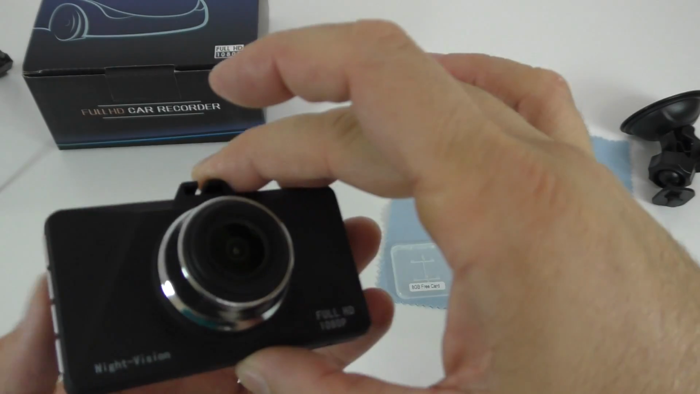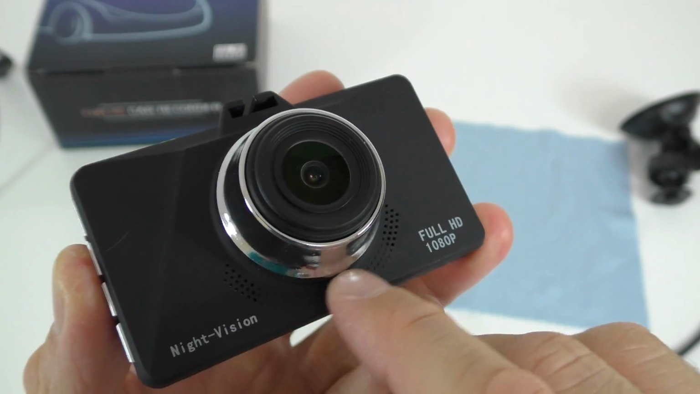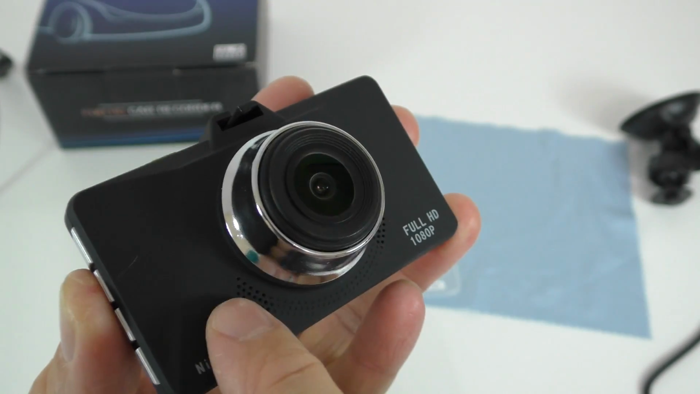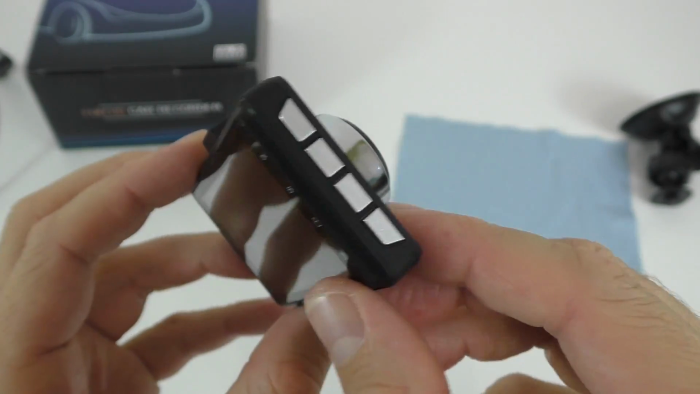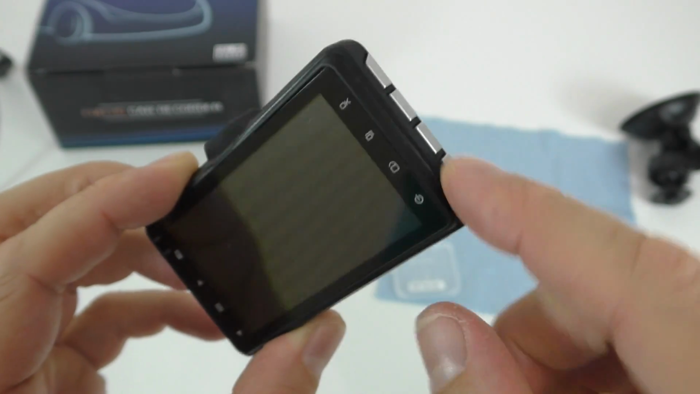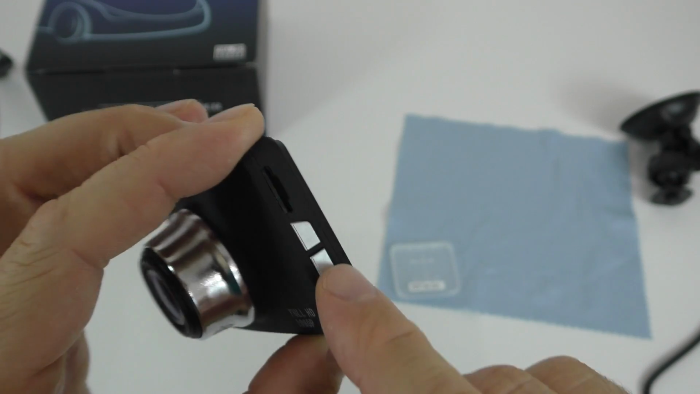The camera itself, it's made out of plastic. The lens, it's sitting right there onto the front. Here we have the speaker. So I think only one of them is the speaker. I think this one, it's the speaker right here. Onto this side we have a few buttons so you can operate the camera, and the same onto this side.